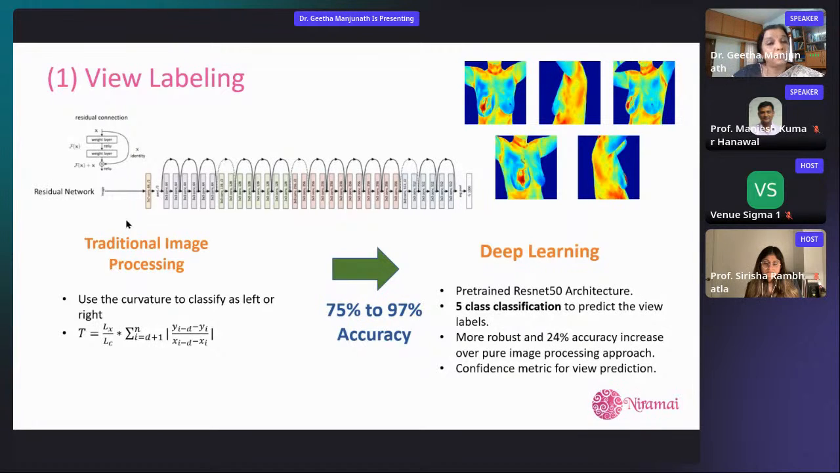And then once we had a sufficient amount of data, we built a ResNet with some skip connections as usual, fewer than 50 layers, and then made a 5-class classification. With sufficient tuning of the loss function, we were able to get a very robust 95% accurate way of determining the angle, the label itself, the view, if you will.